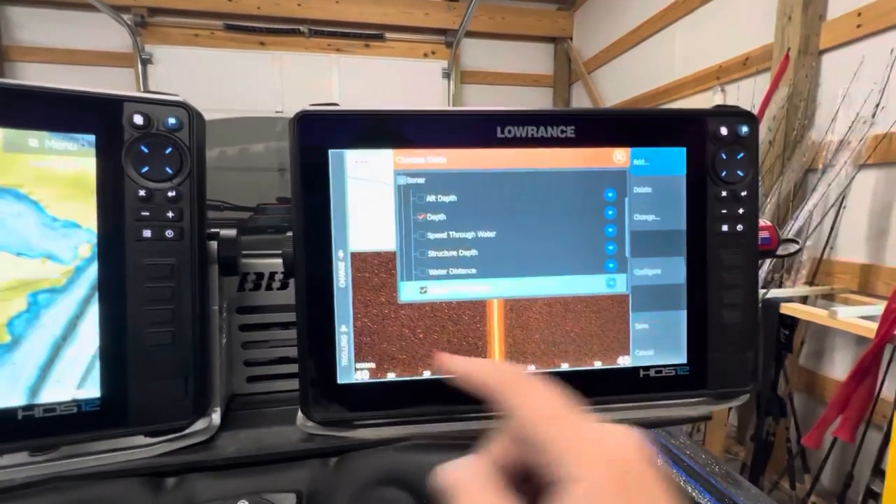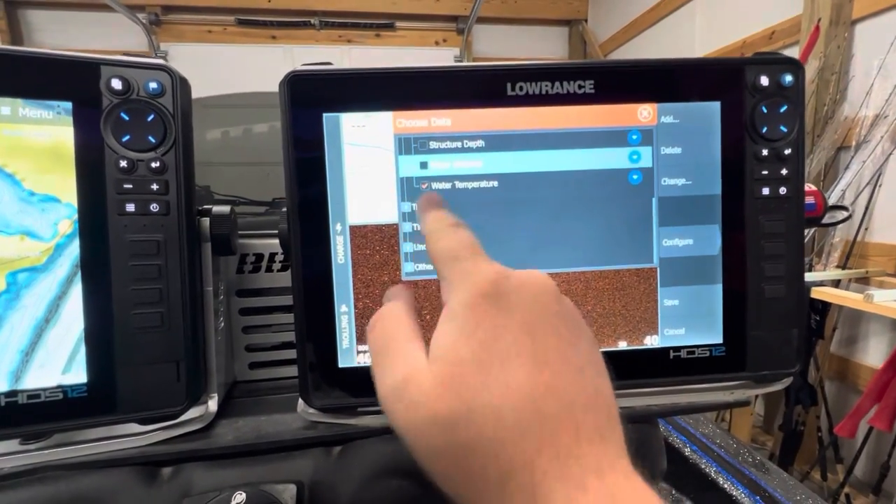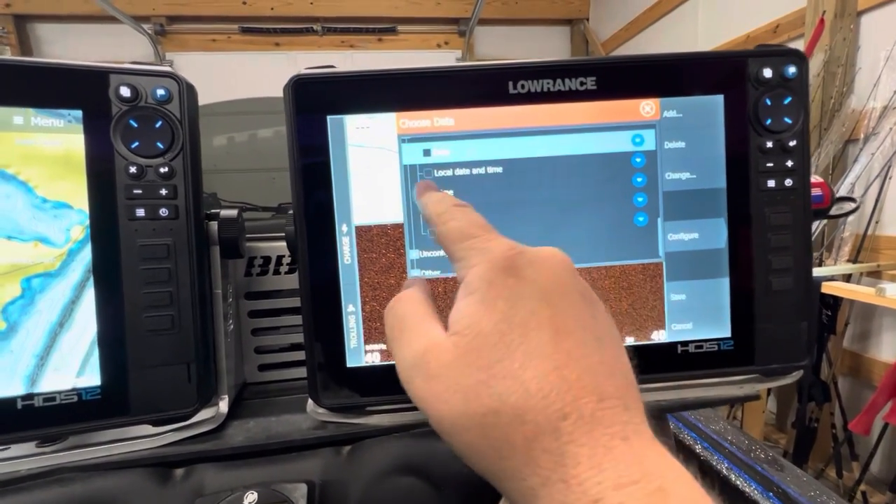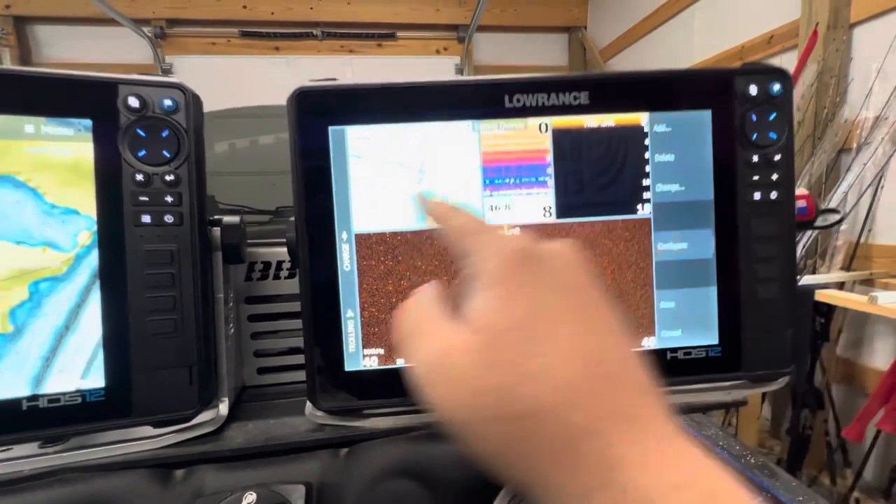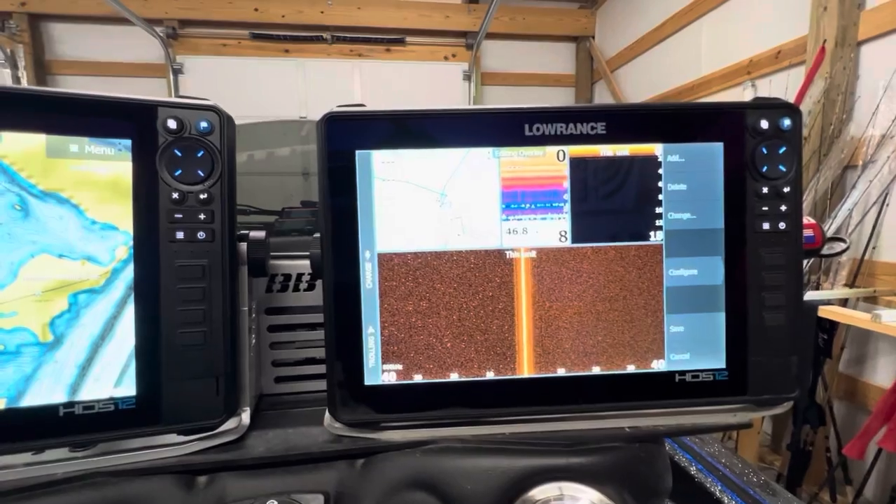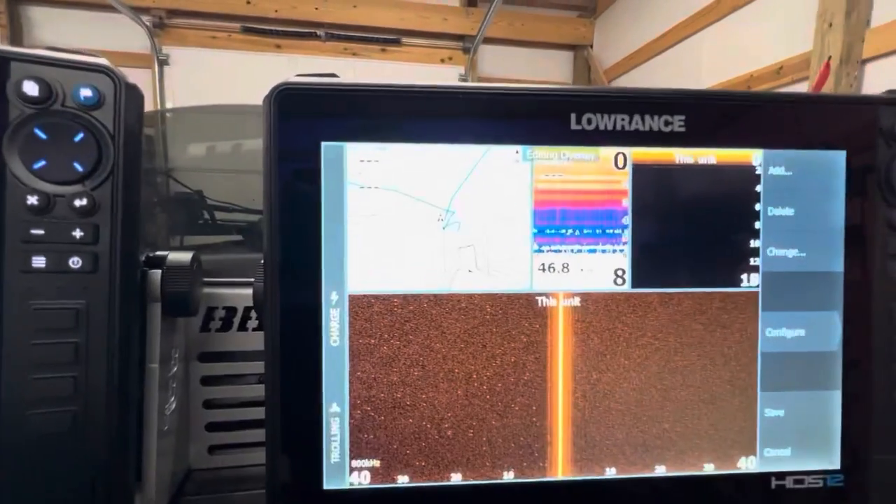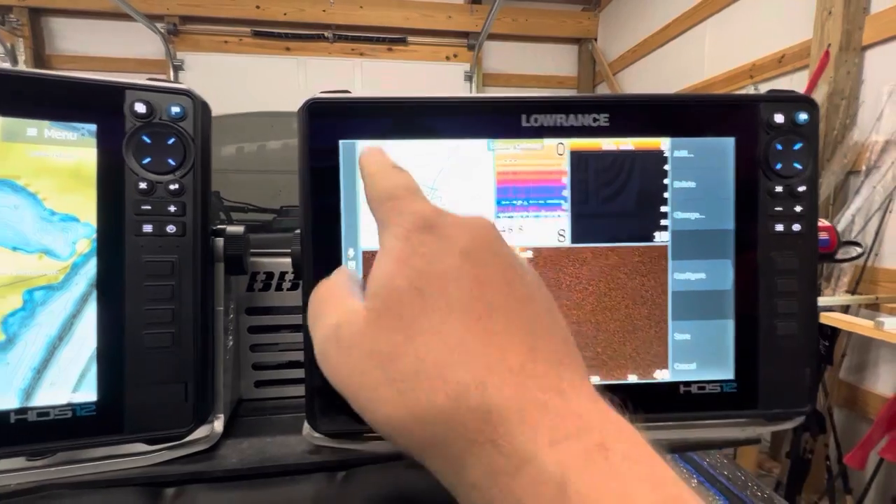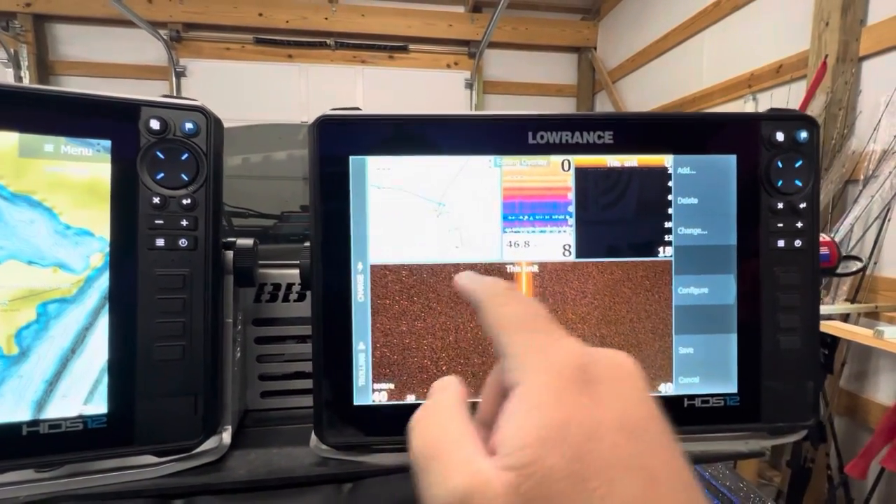All right, so I'm going to add more here. Time. Time is really important. That's another thing that I'm going to add right here. I don't know why the time isn't working there. Maybe it's because the GPS isn't working in the garage.